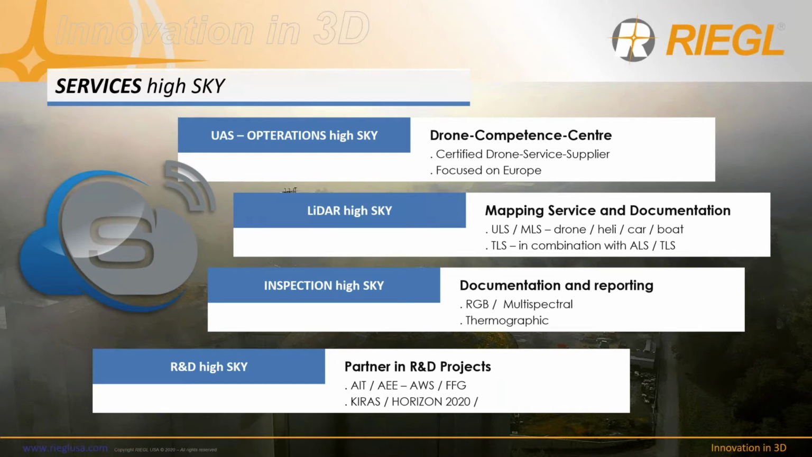One main business unit is the mapping services and documentation. LiDAR and photogrammetry HighSky means for us to collect highly accurate inventory data and process them to high-quality information. We do that with our LiDAR systems, RIEGL VUX-1 SYS and RIEGL's VZ-400 EDA, and as well with our camera systems, Phase One and Sony Alpha. What we really like is to melt them all together and produce seamless documentation for our customer.